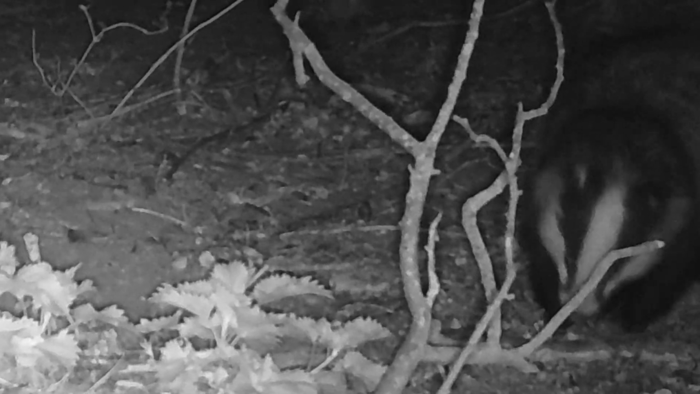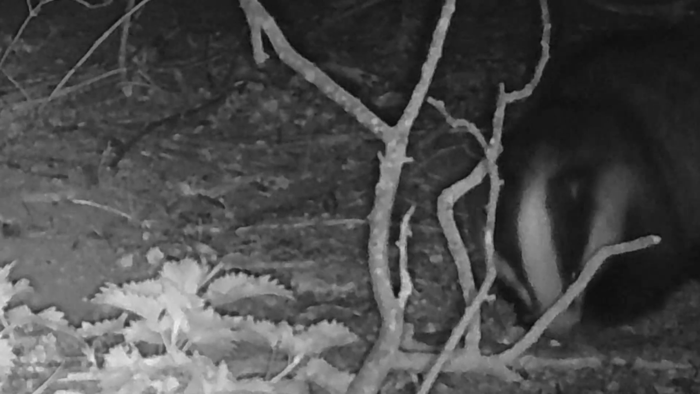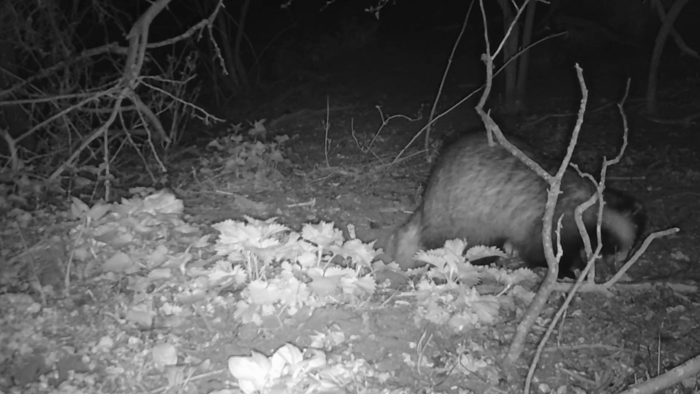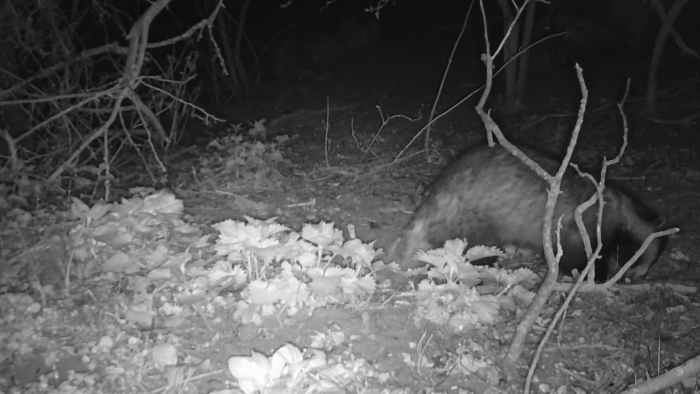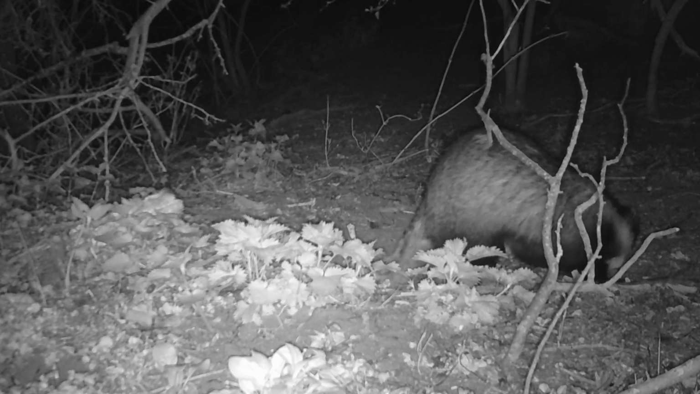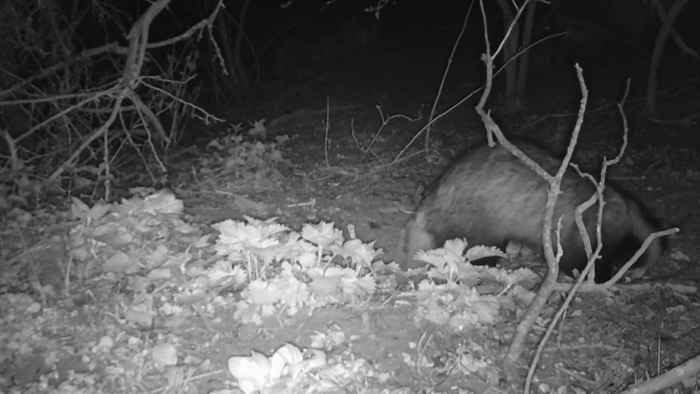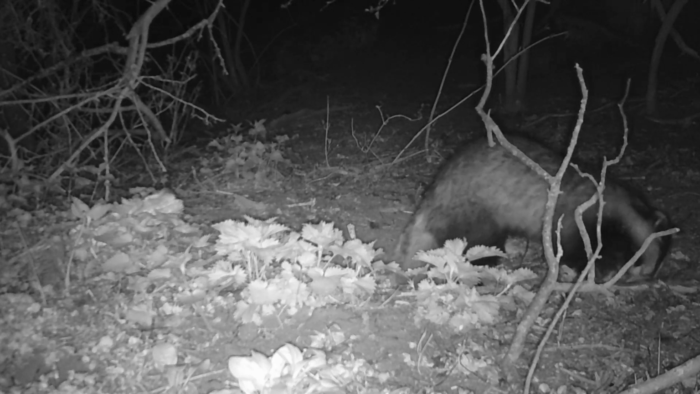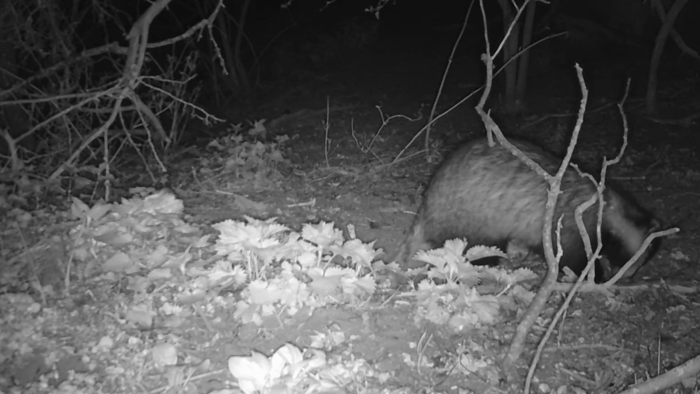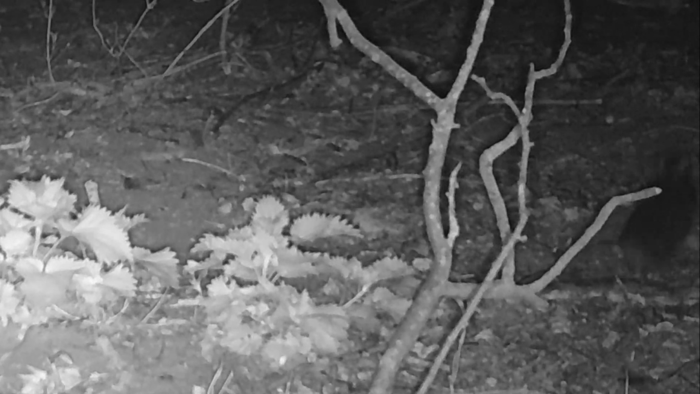Badgers are omnivores and eat a wide range of insects, small mammals, eggs, berries, fruits and vegetables, and pretty much anything else they can get their claws on. Now I know at least one of you will be worrying that the poor rat from earlier has met his end and became the badger's supper. But fear not. Shortly after the badger left, the rat made a reappearance and scurried away with the leftovers.